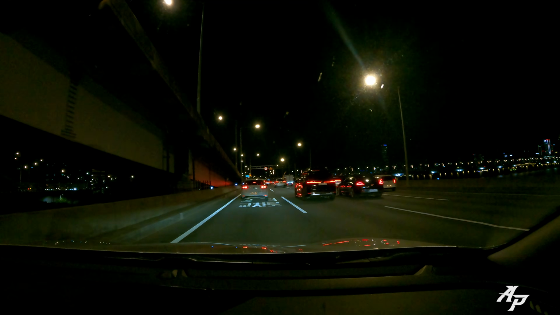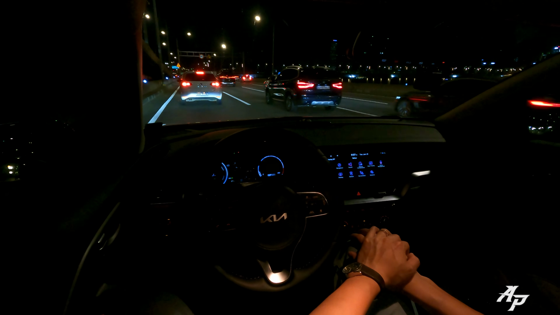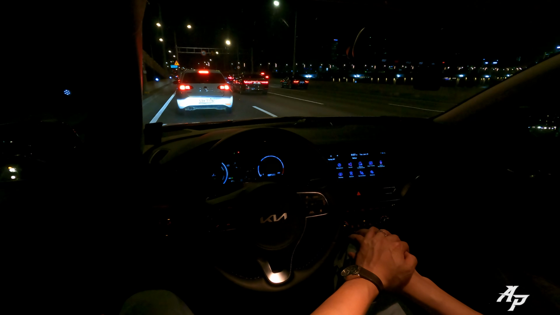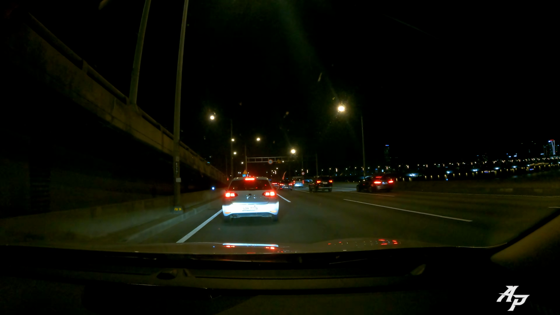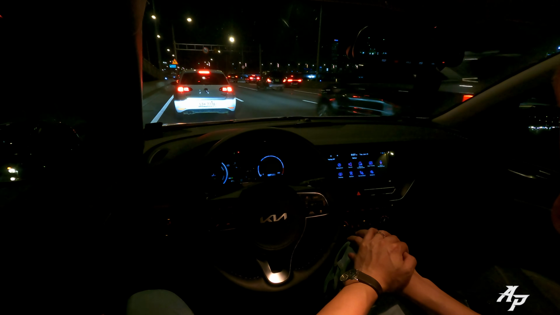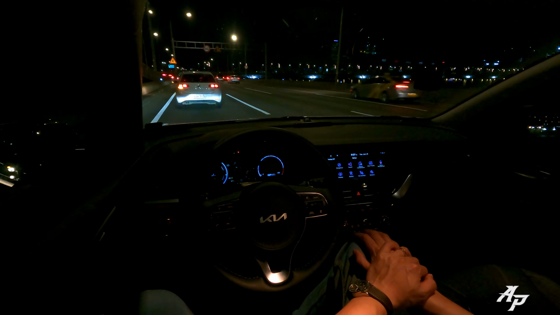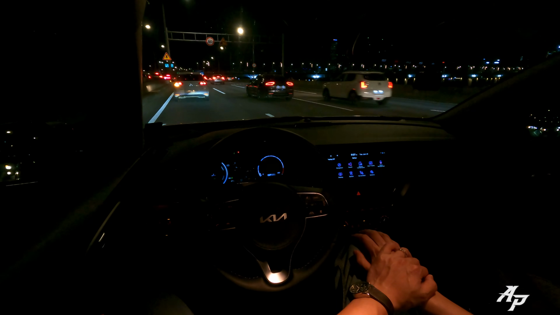And if the lead car restarts within like 5 seconds, it will automatically follow. Are they coming to a full stop? Come on. No, it doesn't. But you get the idea. So it's very, very comfortable in city traffic situations.